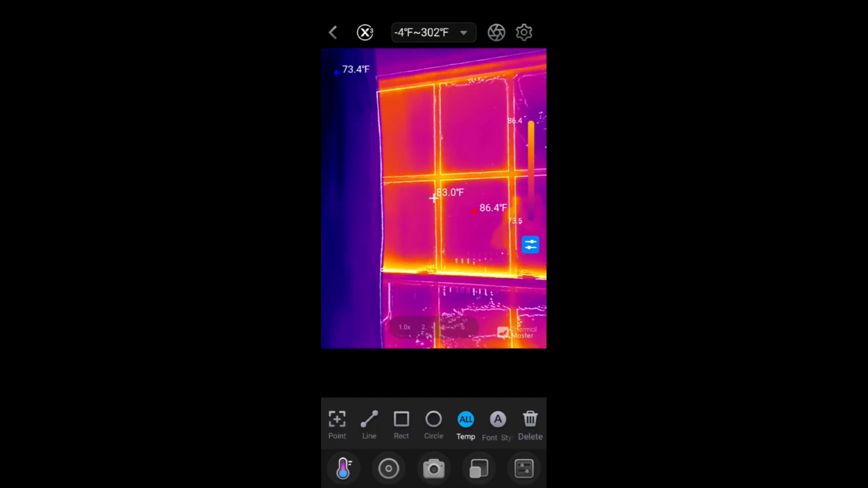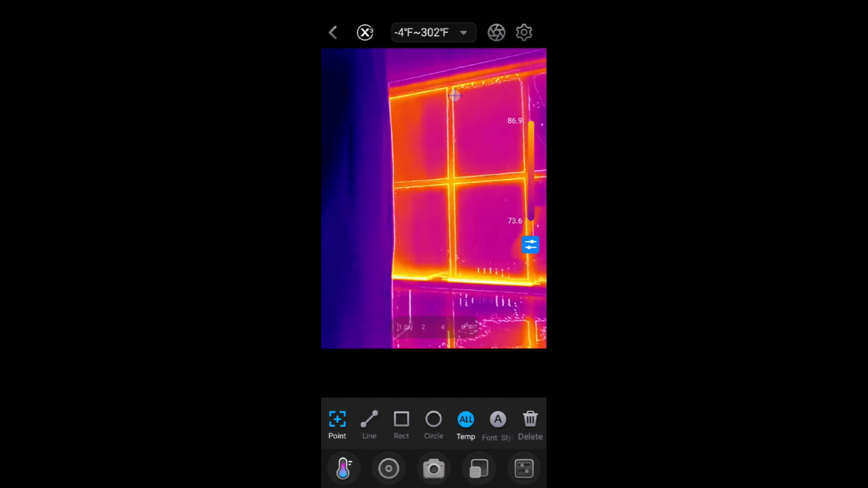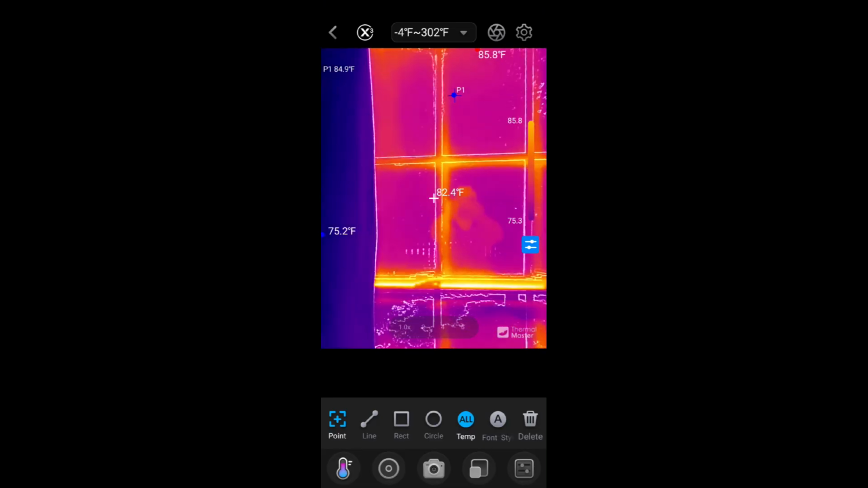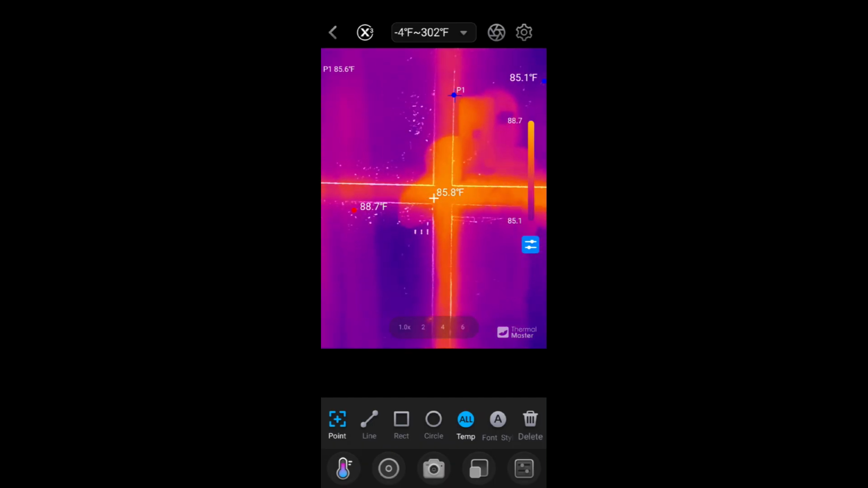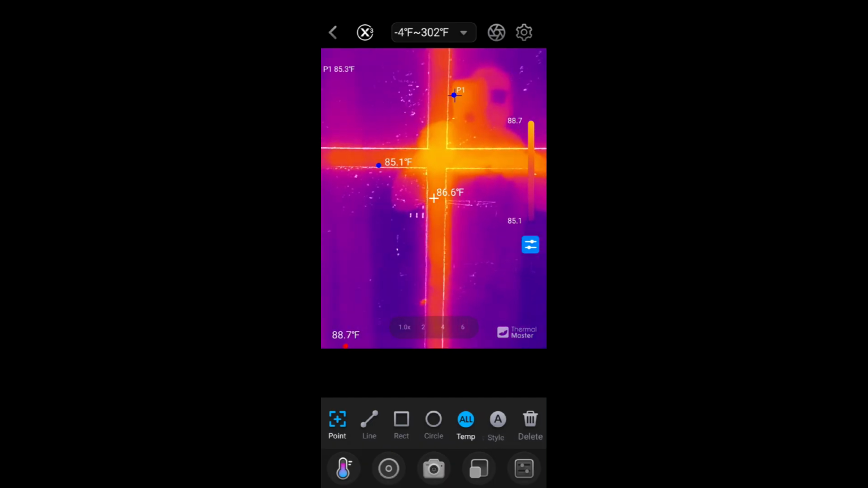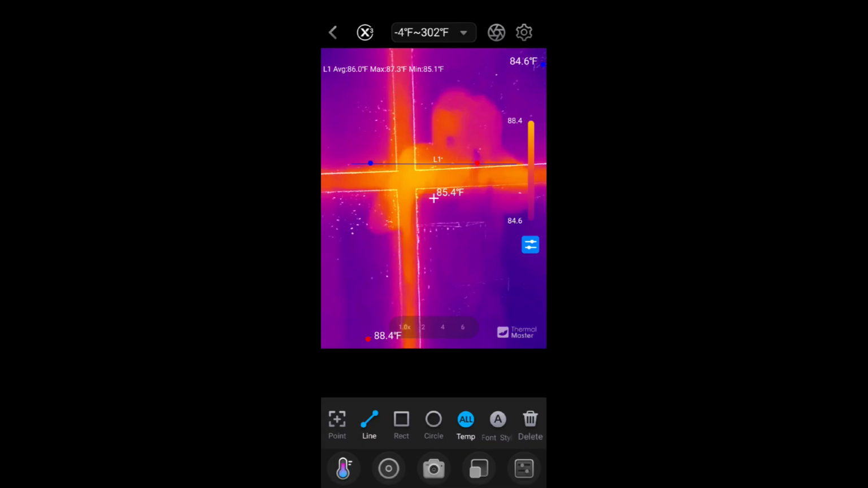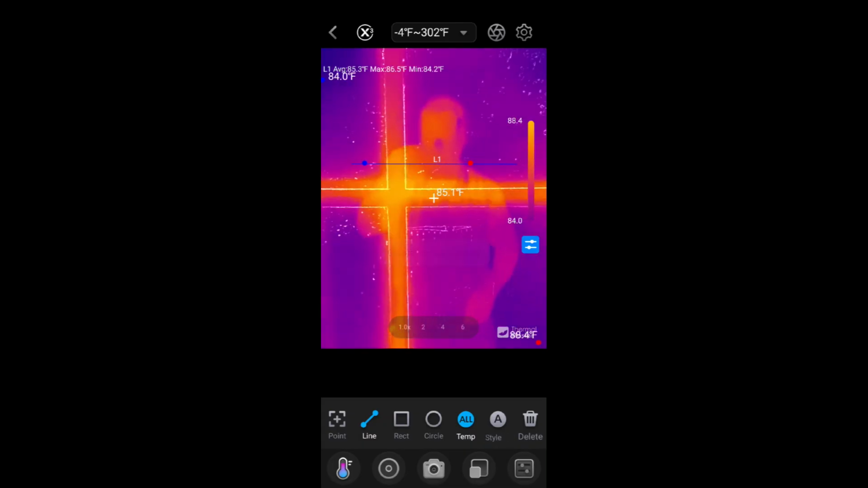And if I want, I can clear that. Again, hit the point, and I can tell it just to look at that one point area. I can refresh the calibration, and now I'm getting the temperature from that. Just looking at that, it's telling me it's 85 degrees. That's what is radiating through here. So very cool. I can do a line. So if I do this and I say I want this line, when I recalibrate, it's going to tell me the average temperature of that line, wherever that line is.